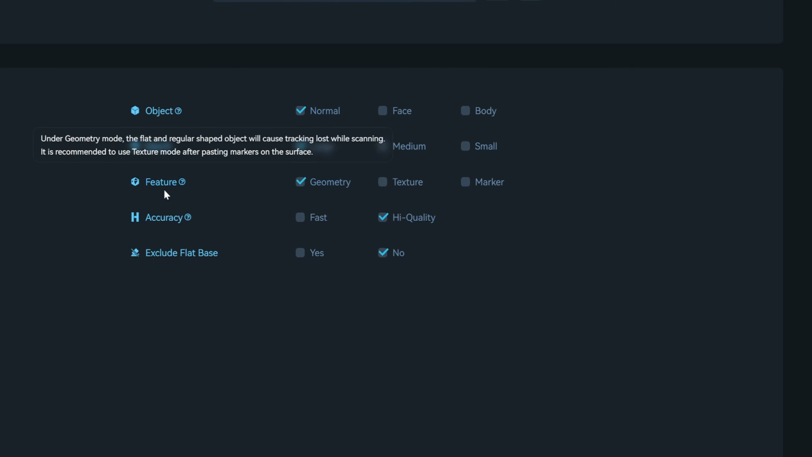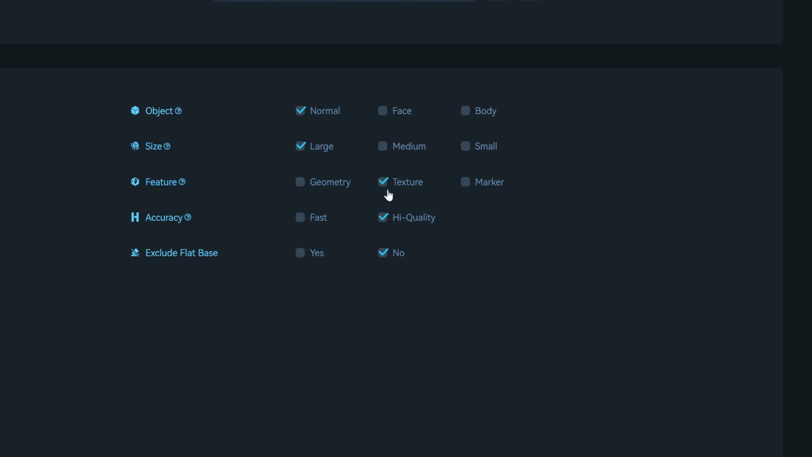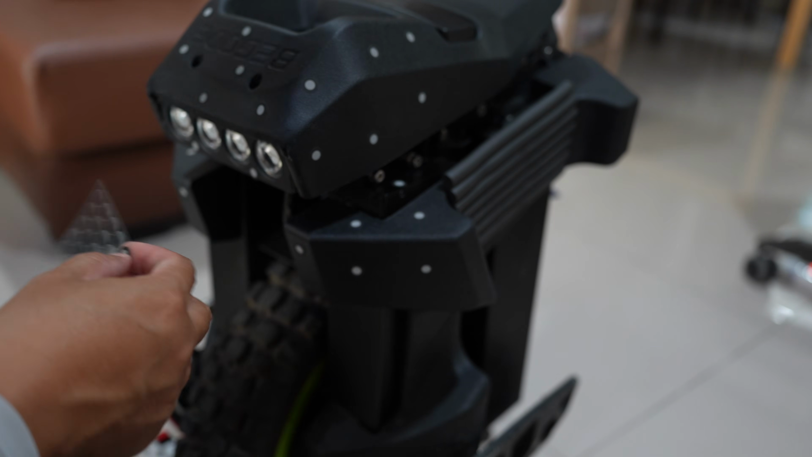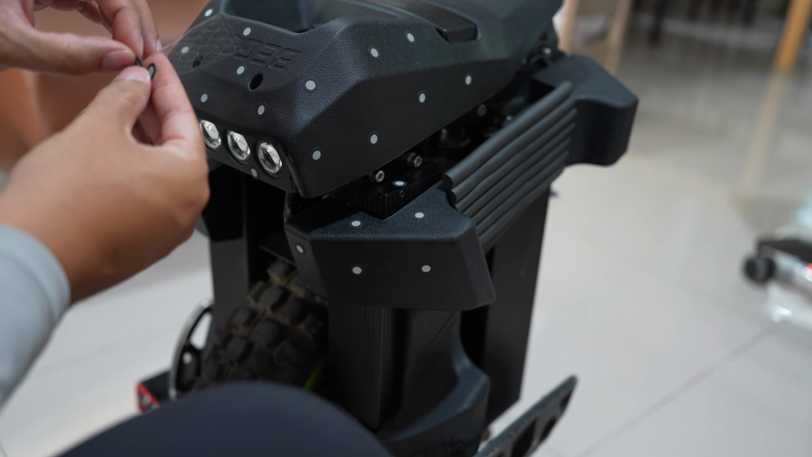Okay, next is the feature. They have geometry. It means that it will track using the shape of the object, so it will lock into the shape of the object. So if the object has curvature, convex or concave, the scanner will detect the surface and lock into that. The other option uses the RGB camera for tracking. It's not that reliable because you need constant lighting. So if your object has no geometry for tracking, you need to use markers. If you have a flat inorganic shape, then you need to use markers.